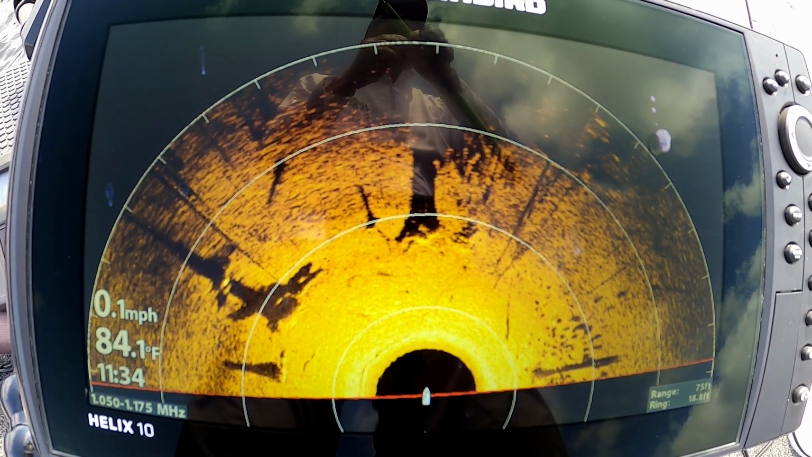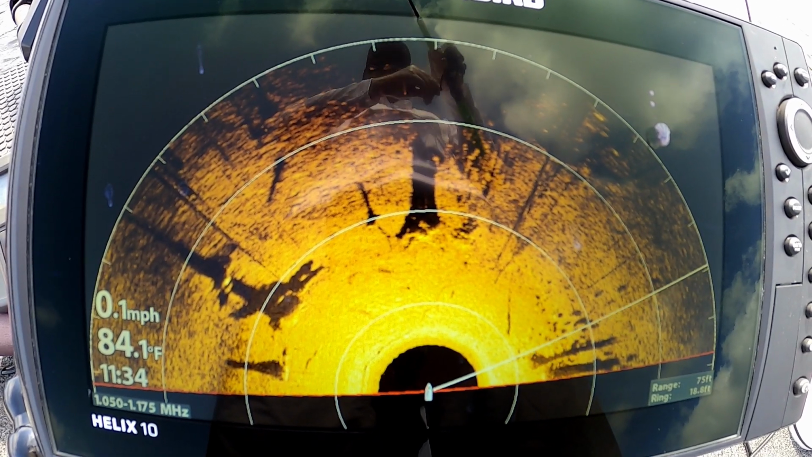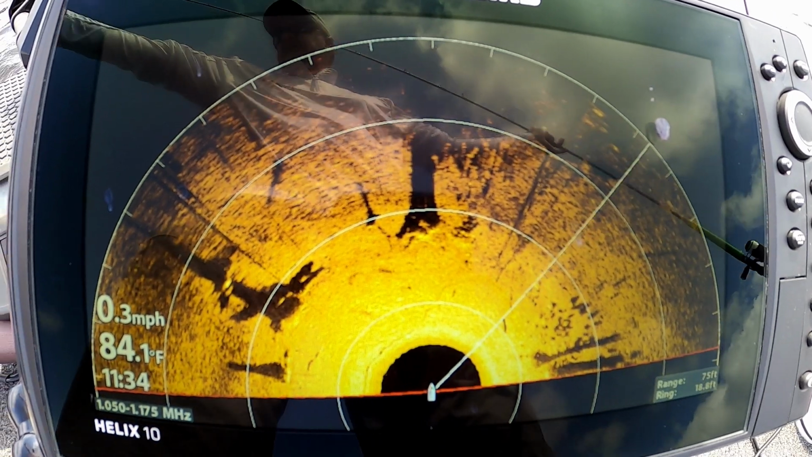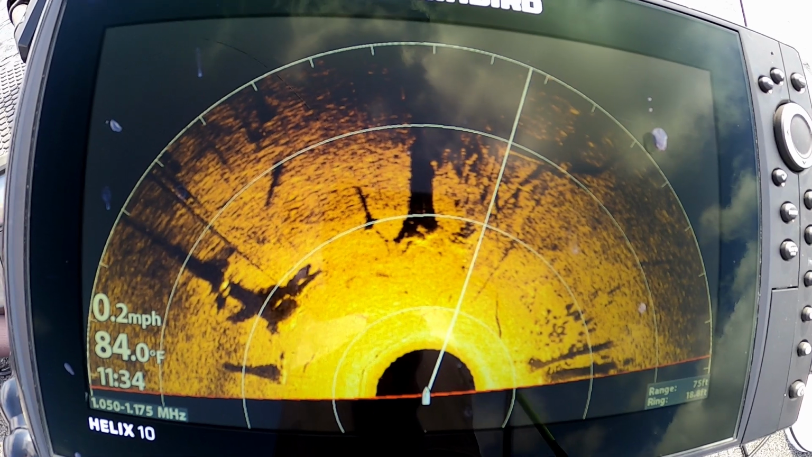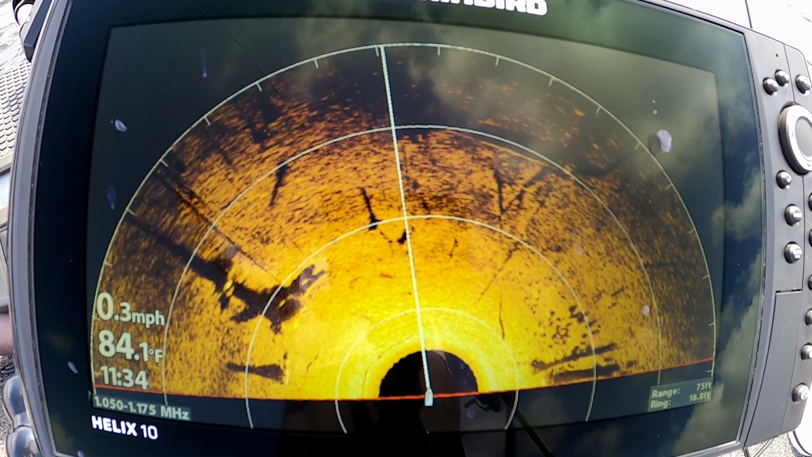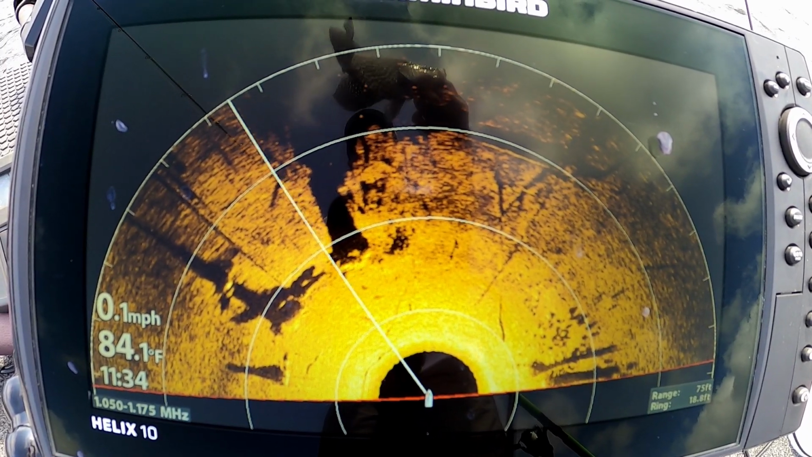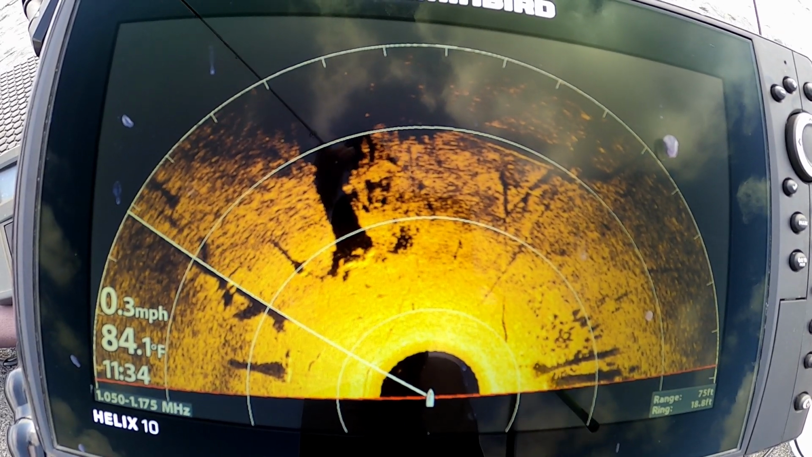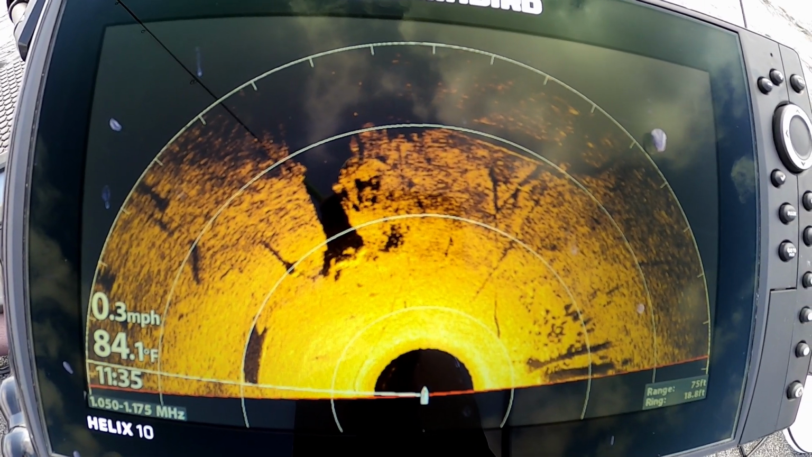Oh, I got one. Oh yeah, nice little black crappie. Y'all probably can't see him in the reflection. I don't think I got a good enough glare this morning, but it's just a nice little 1.5 pound black crappie off that tree, and as you can see, there's definitely a wad of them there.